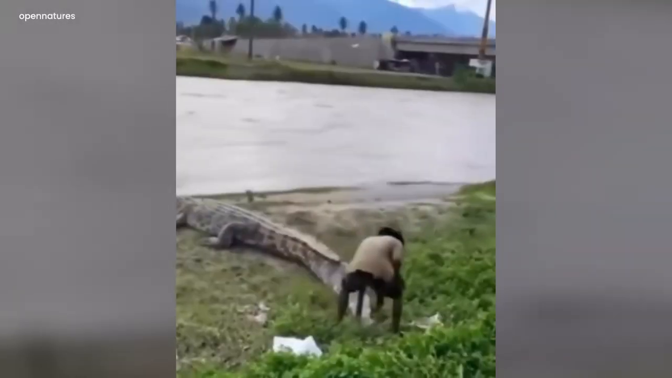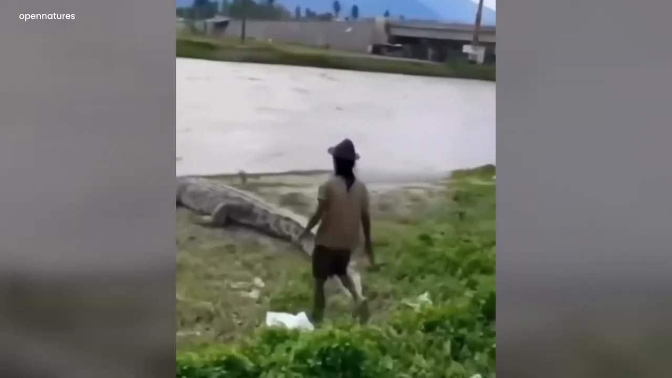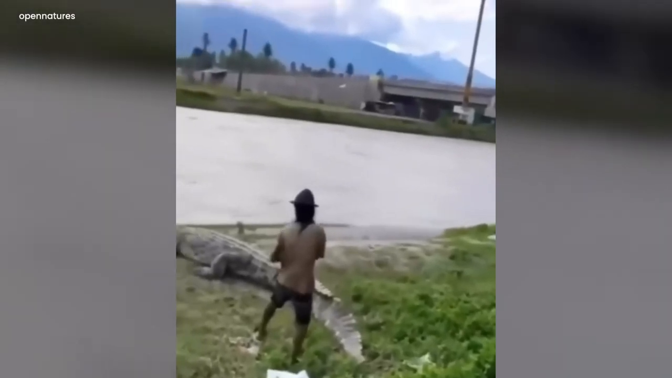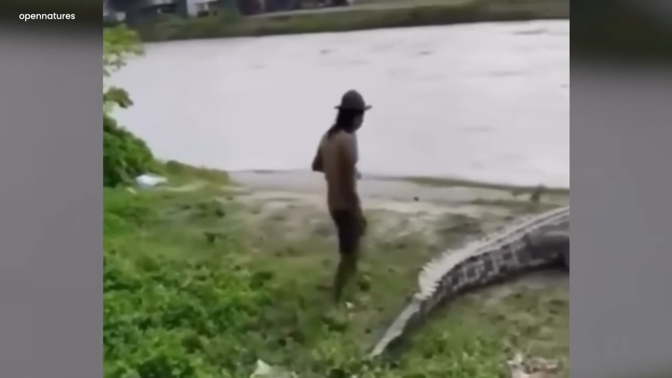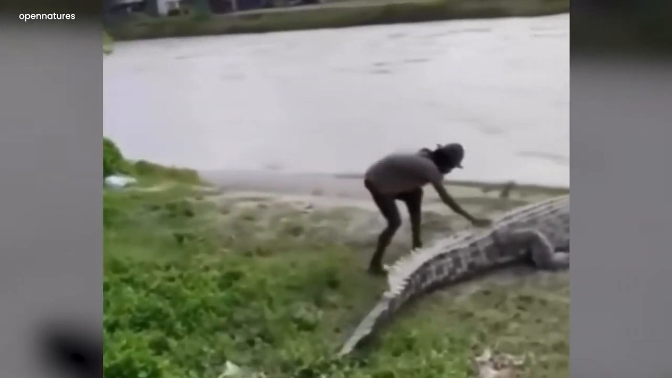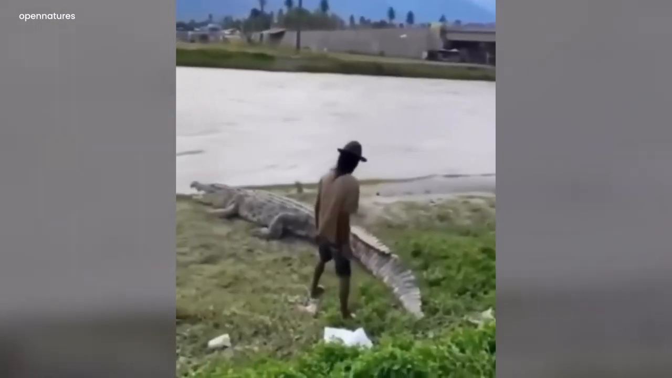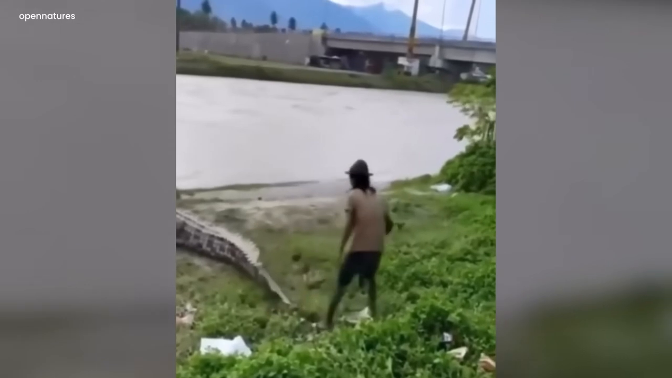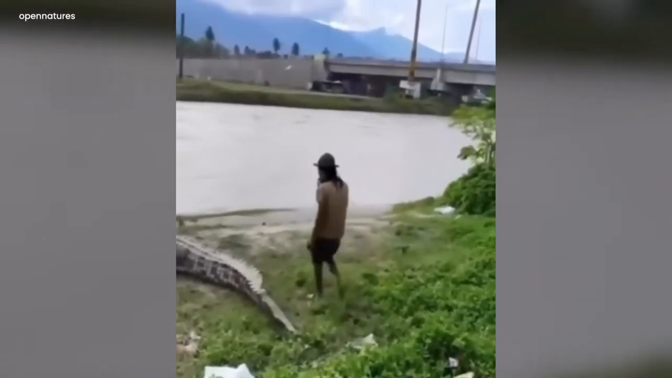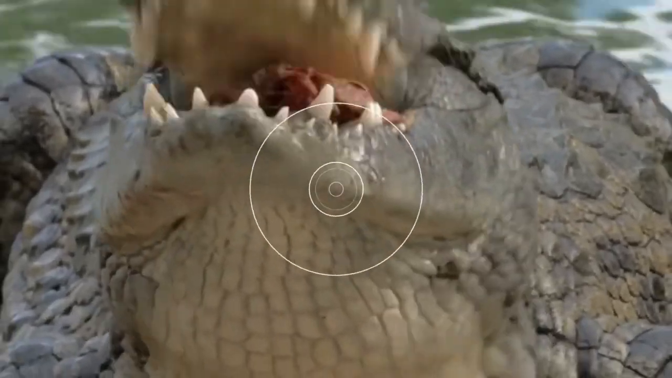In this thrilling video, a man can be seen waddling the tail of an enormous crocodile. I don't know how he managed to go even near that ominous predator, let alone manhandling that giant tail. The fearless man didn't stop there. He patted that vicious crocodile who could have swallowed the man in a single bite.